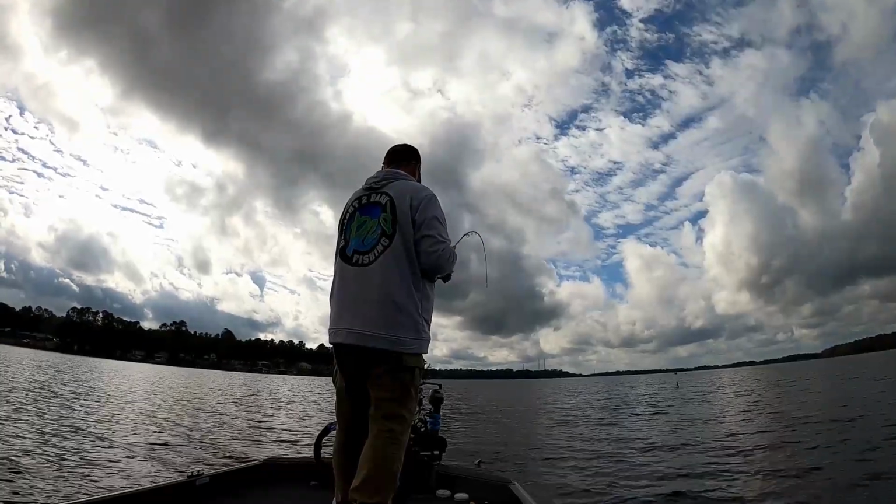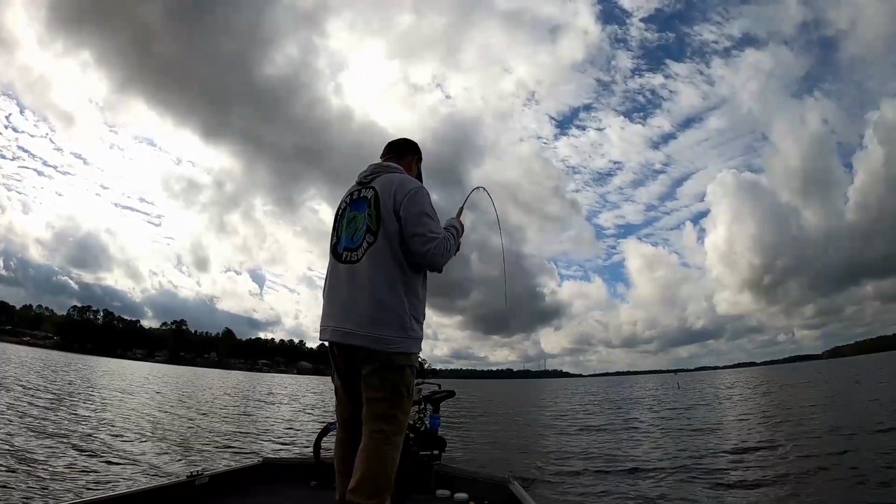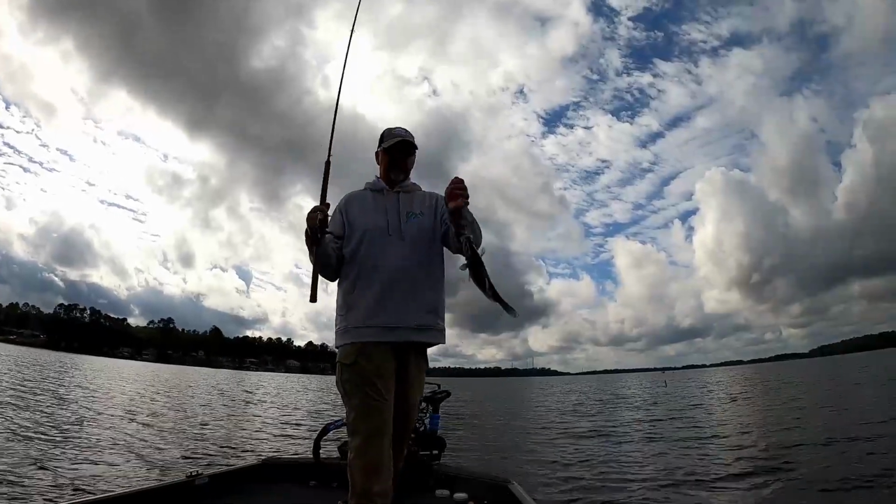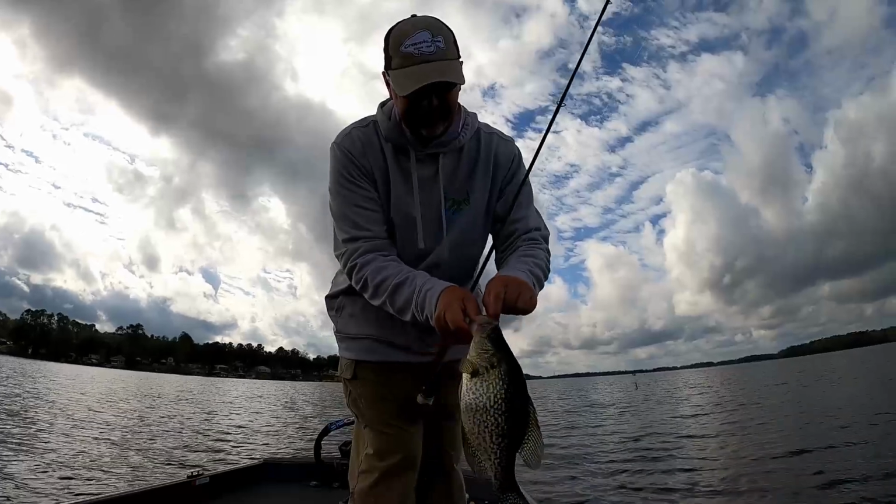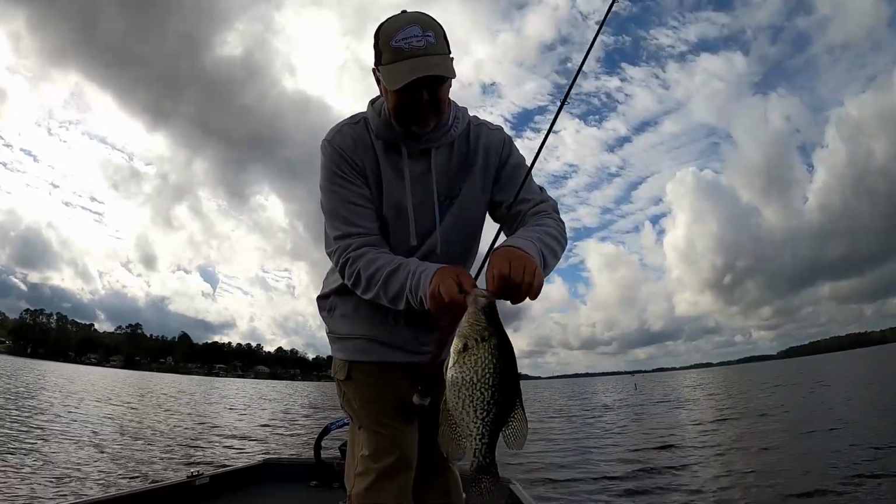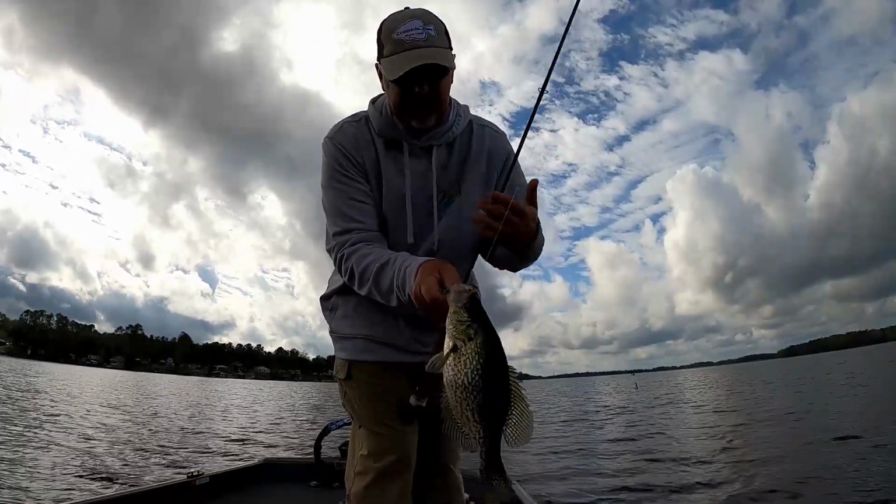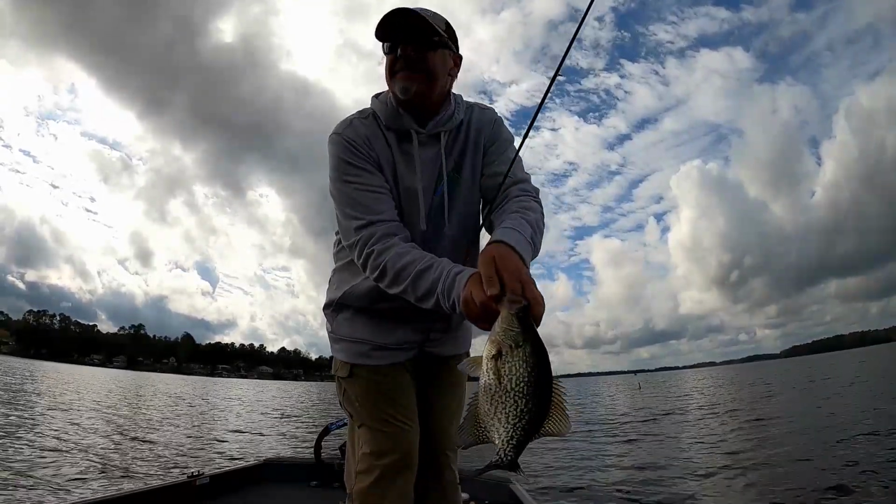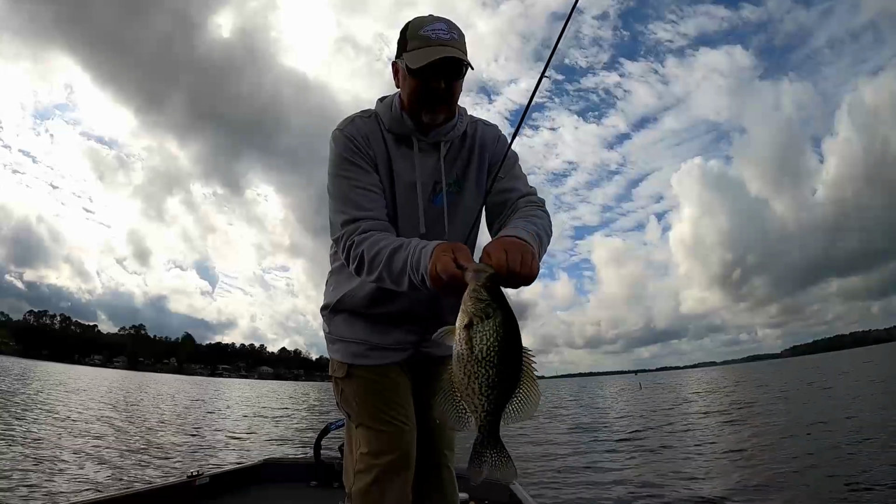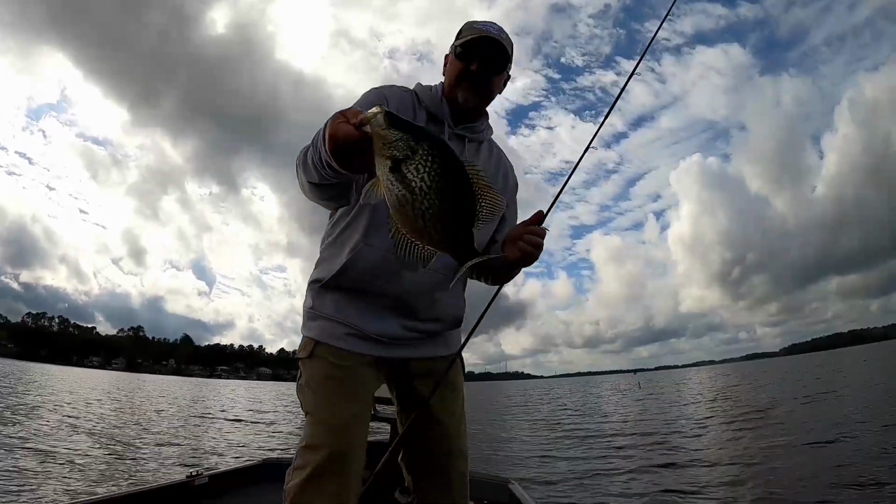Nice crappie. Oh yeah, there we go. 10 feet of water, guys. Fish have moved shallow today on this end of the lake. Just never know. You always got to keep your options open. There you go. Nice eating crappie.